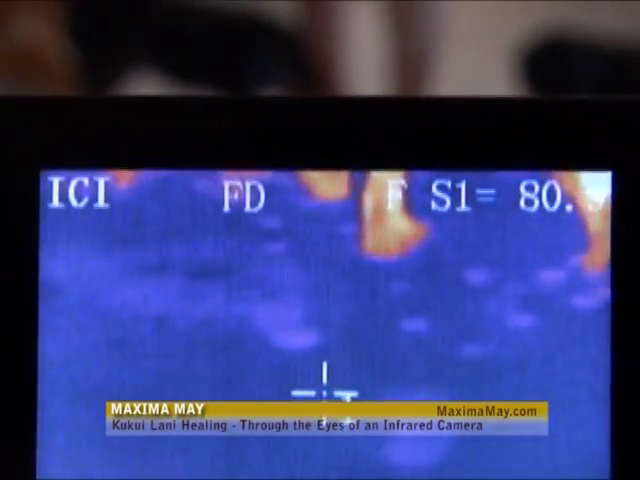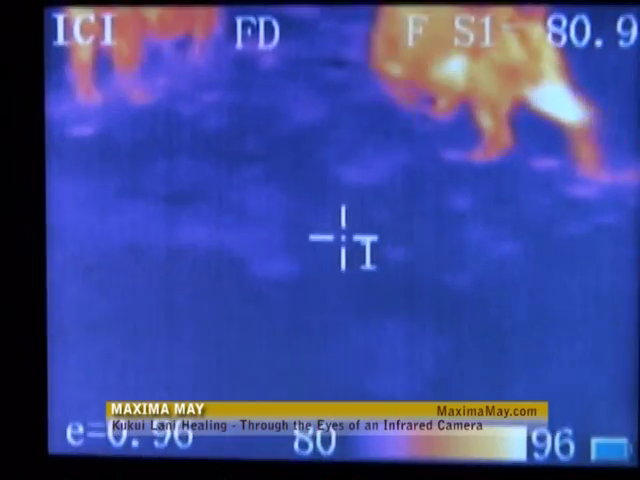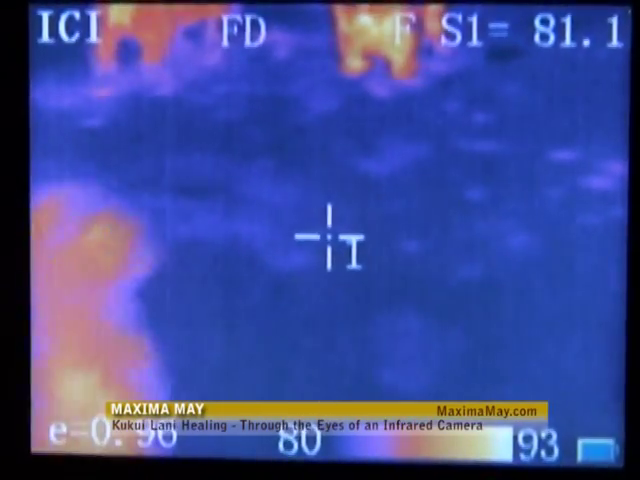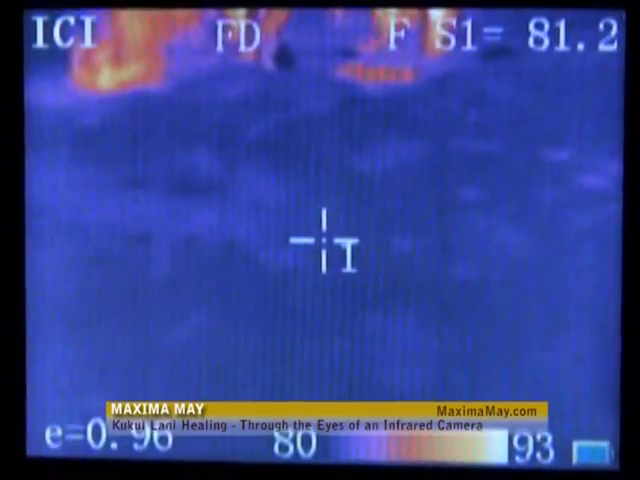In this example, you can see somebody walking and basically providing you with information that we do leave energy behind. This is actually a person walking on carpet, and you can see the energies are just left there for a little bit, and also the paws of the dogs leaving energy behind as well.